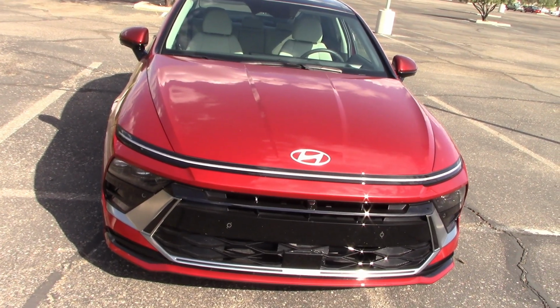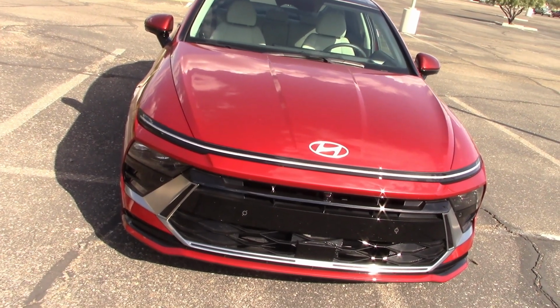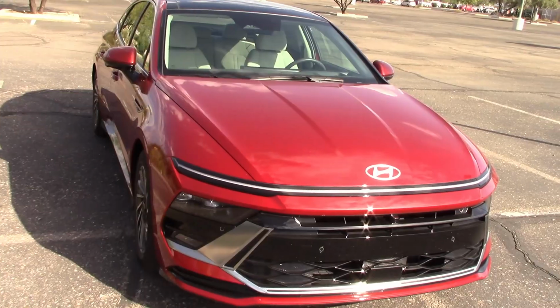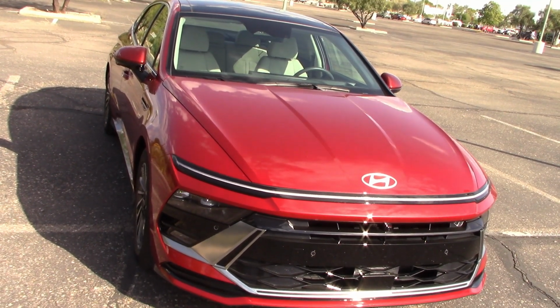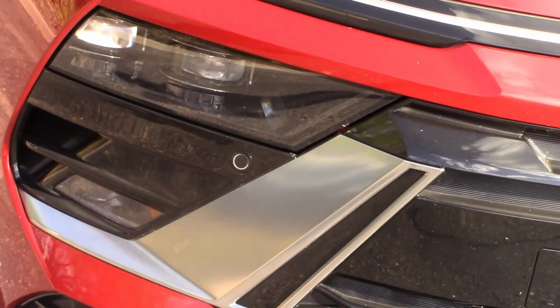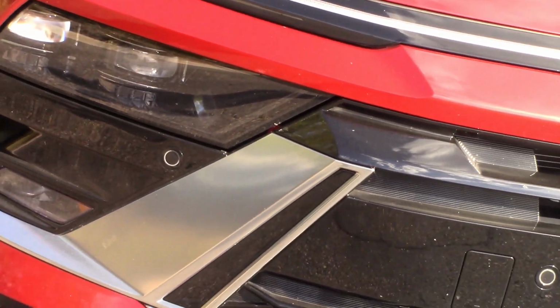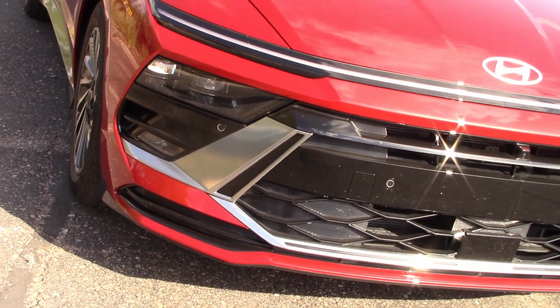Hyundai Sonata, 2024 Sonata Hybrid to drive, $38,000 for this beautiful beast. We already did a full road test on this with all the fuel economy numbers, but this video we're doing night drive and headlight test only, to see how it drives in the dark. There are the two bulbs, if you want to call them bulbs.